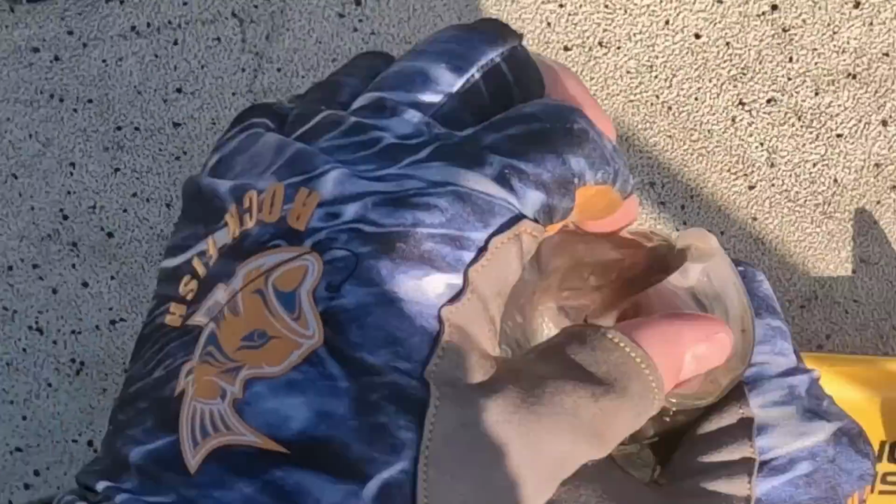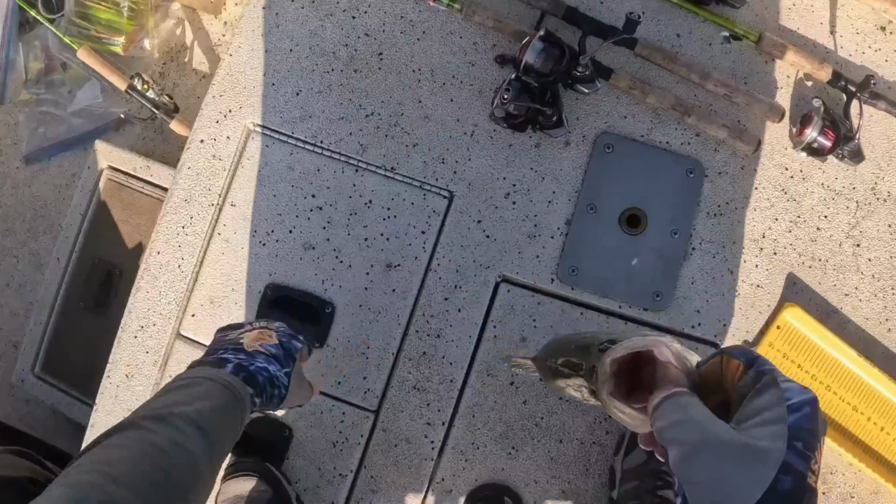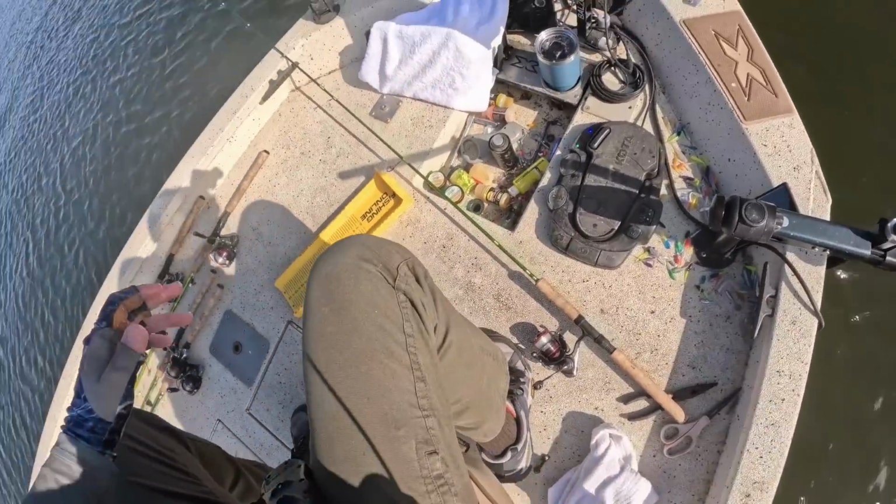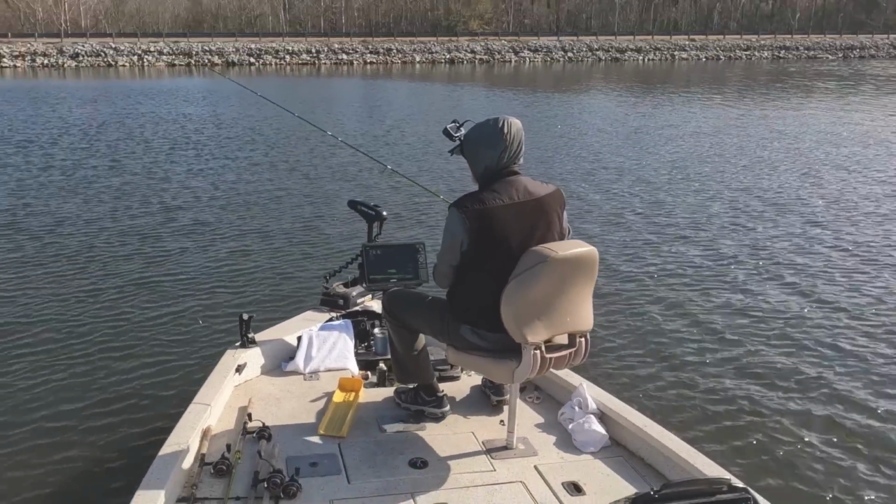Thing's 14, maybe 14 and a half inch black crappie. Normally I'd let them go, but man, we got a bunch of family coming over, man. We got to have some crappie to eat.